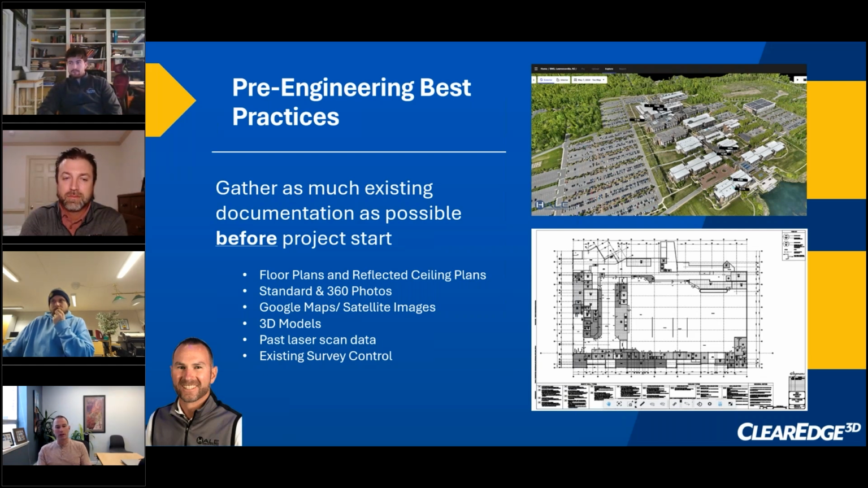Even simple things, like getting the address and looking up the map and getting an aerial or street view of the site, give you better context for what's going on there. Occasionally there are 3D models out there. It happens, especially when we're doing as-built, so those are not accurate, but they still provide context for us to go that next step and create 3D models that are not only more accurate in their geometry, but also carry the intent behind the content.